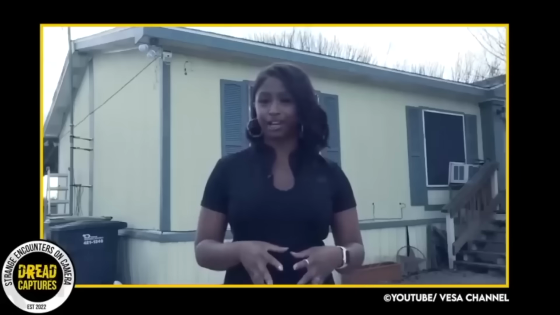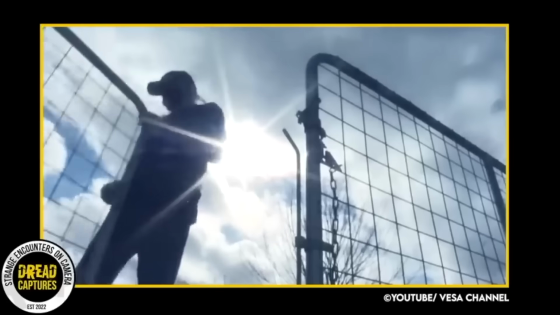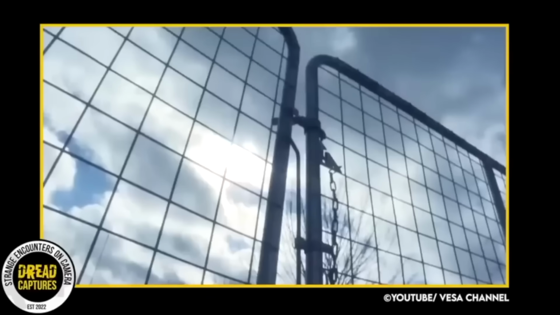This is pretty creepy footage. So the owner of the property, who says he's lived here for 15 years, has never seen anything like this. A man named Robin Searcy only opens his gate when he needs to, closing it right back to keep his dogs from running through the neighborhood. He always shuts it.